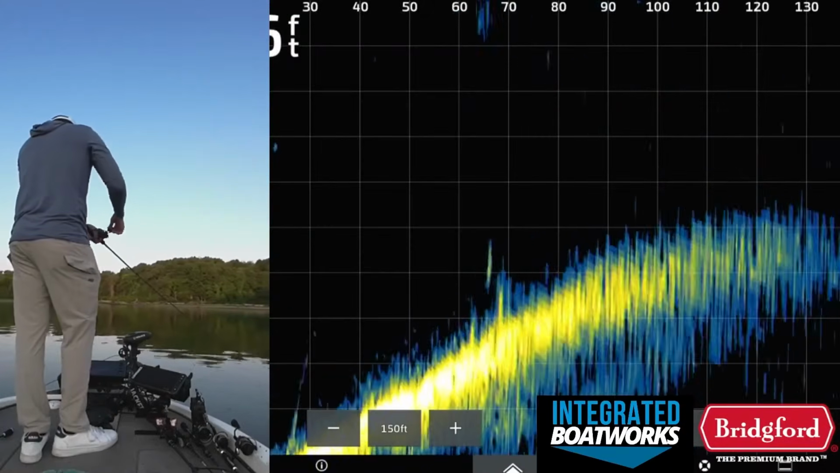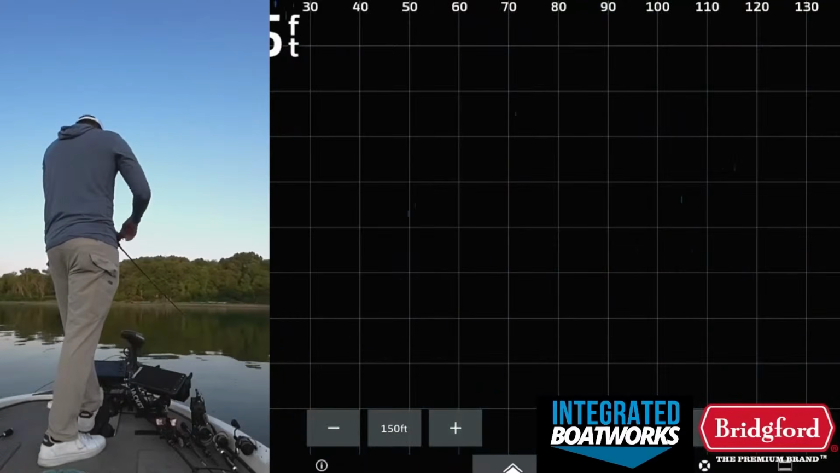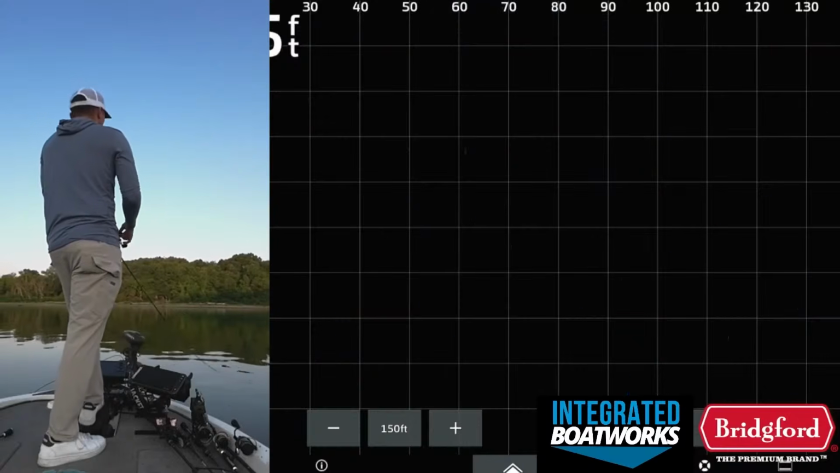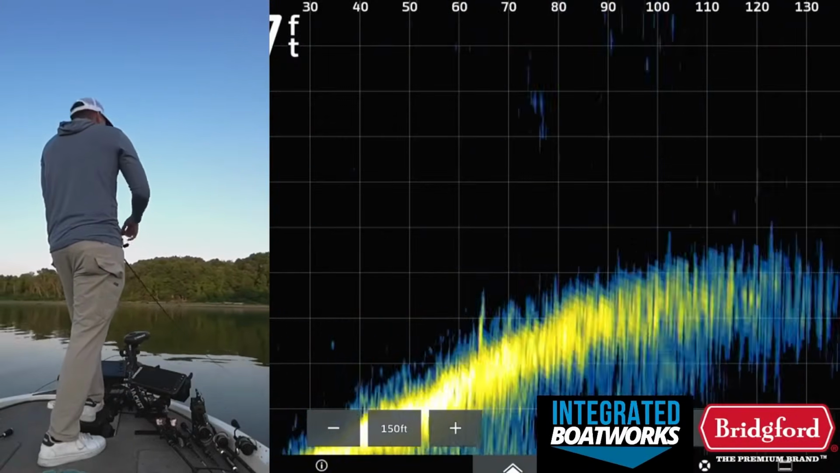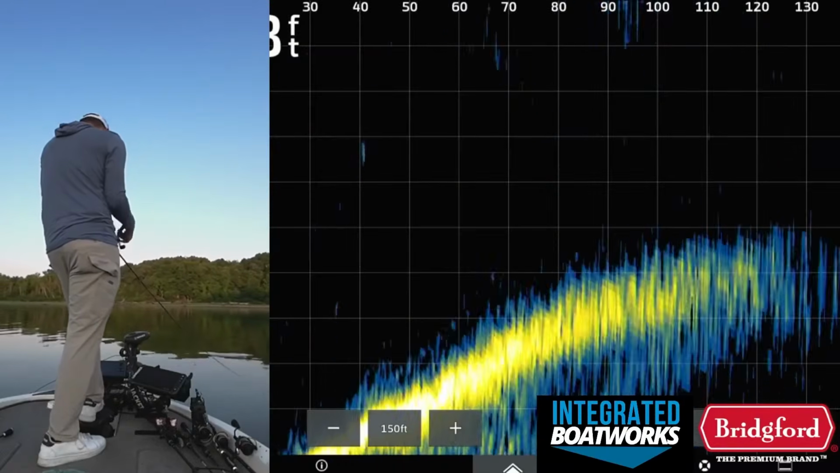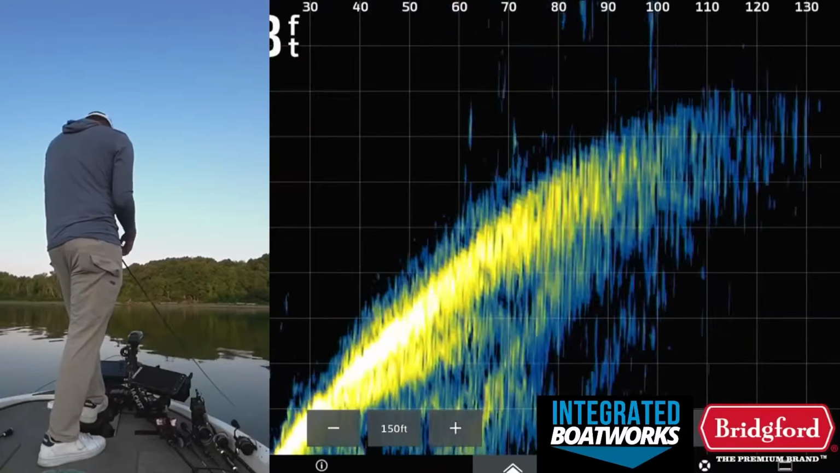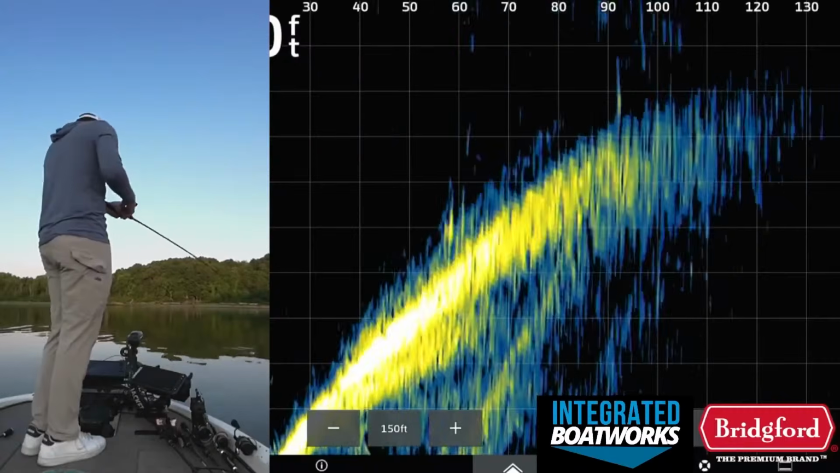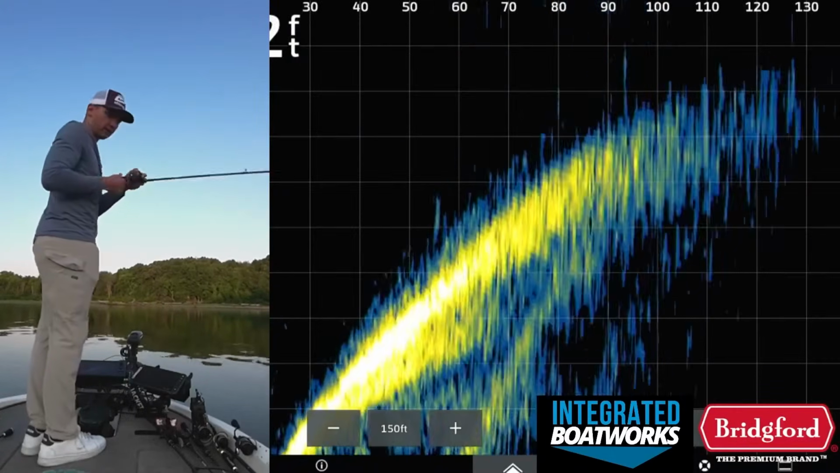Look at all those fish down there. 60 feet out. 12 foot of water. These are perfect crankbait fish. Look at them all. Just a matter of finding a bait that they'll actually eat. Because there's a pile of them up there.